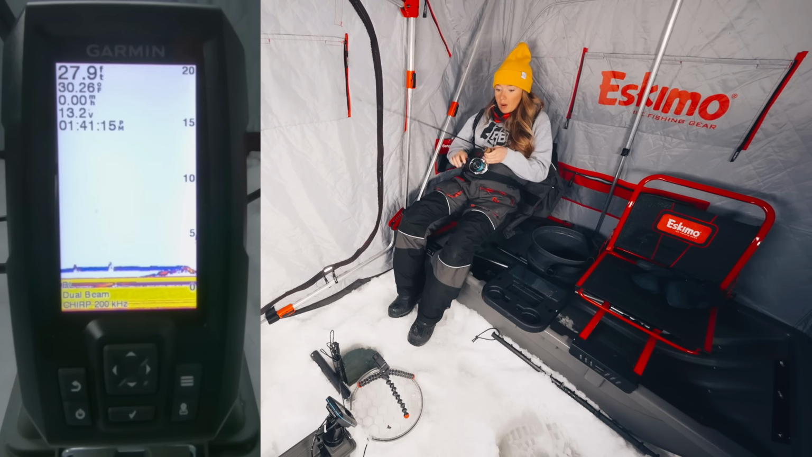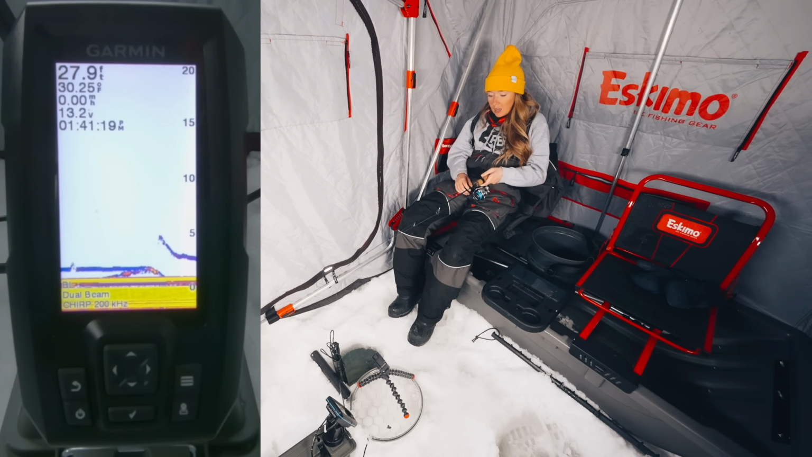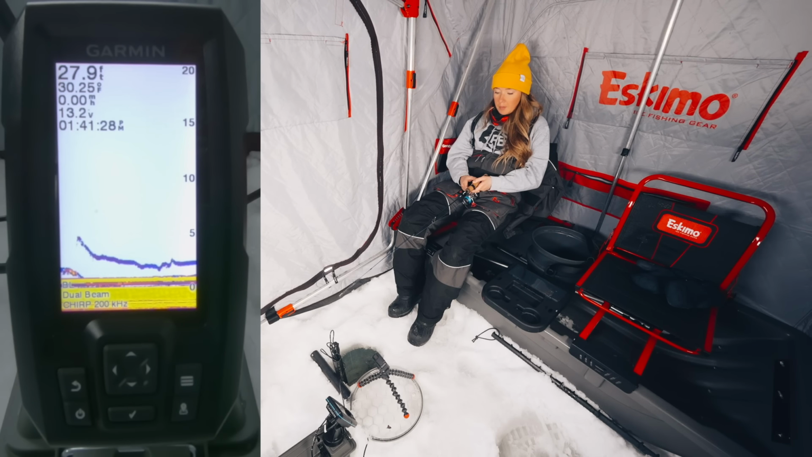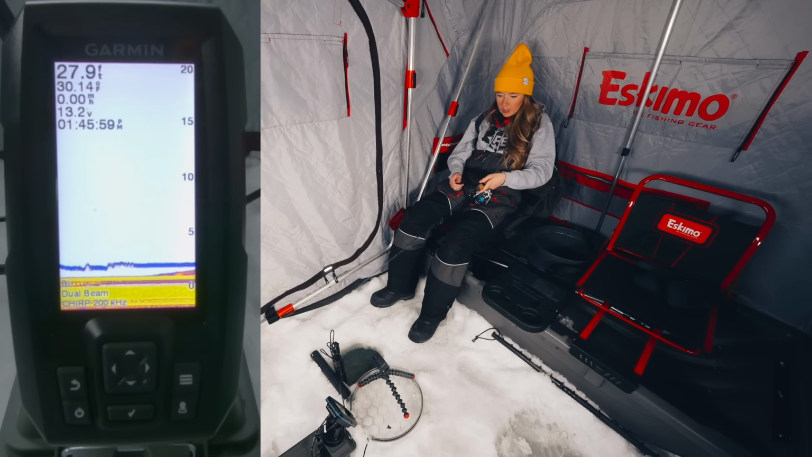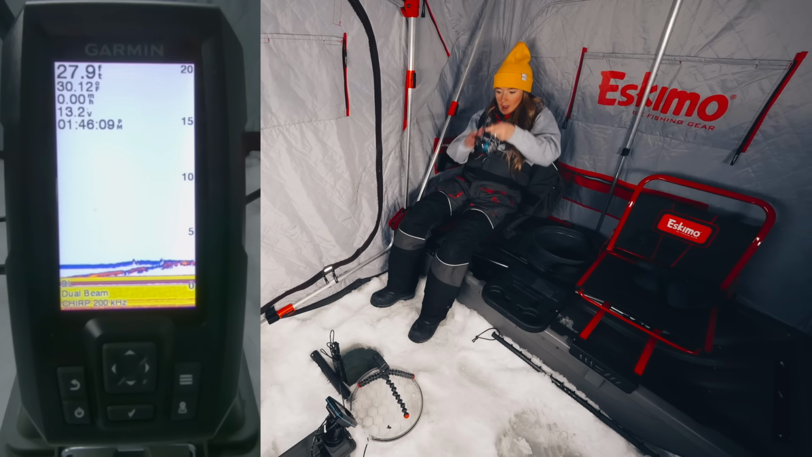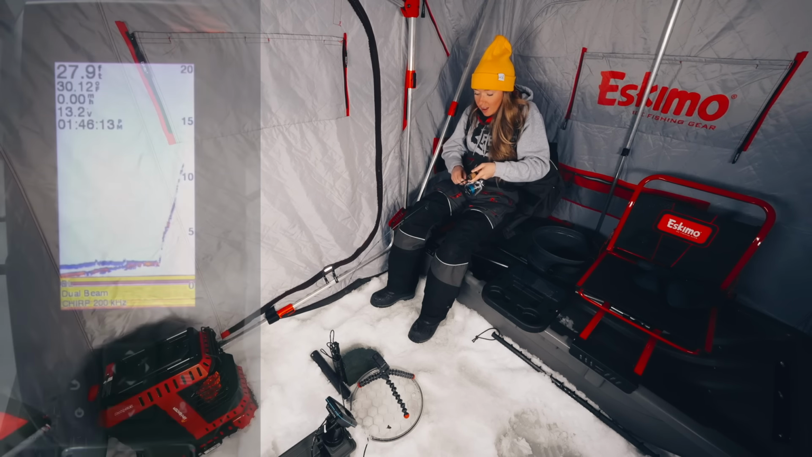What? Oh! What? I just had a bite. Really? Yes. Still there? And I missed it. Oh, he came up so fast. Tell the camera what you're doing. I was rubbing my eye and then I felt it. Look at that. He's streaking up towards me. Ooh. I got one! I got one! Oh, that was so cool.